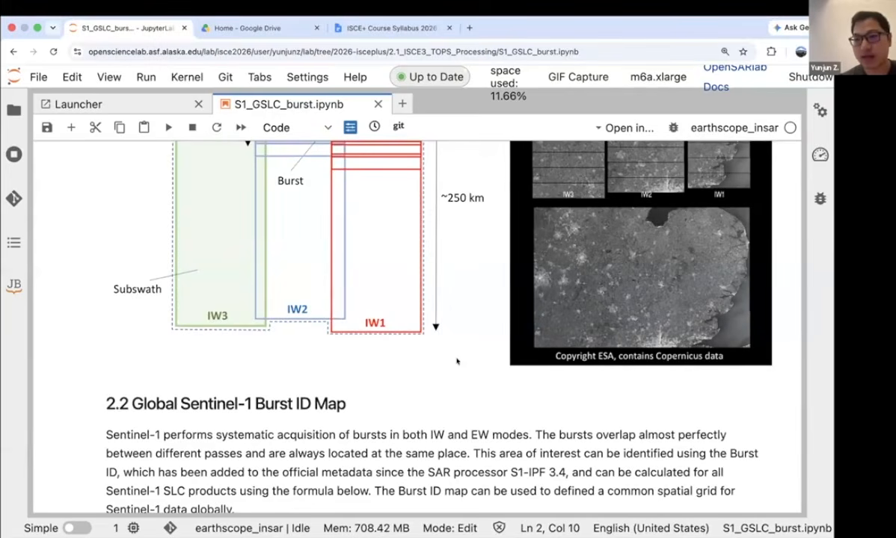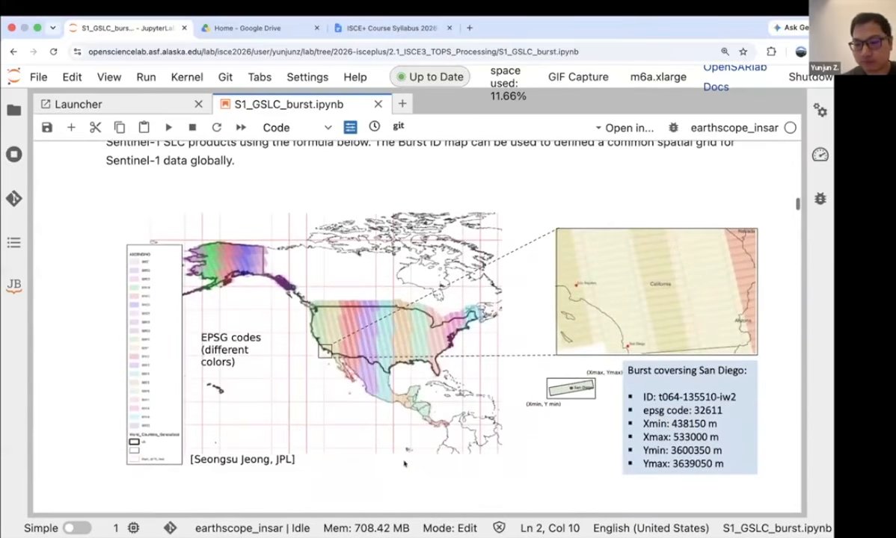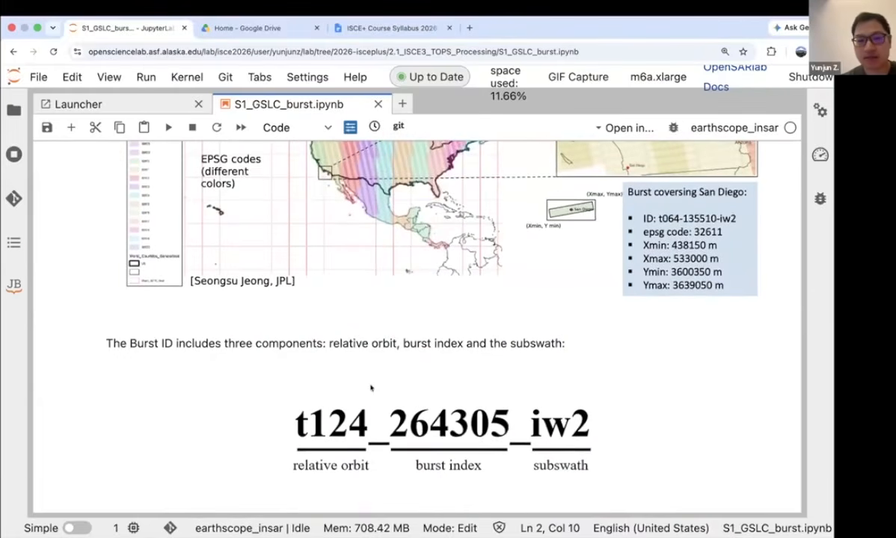So the ID is stable through time. As you can imagine, this burst ID is a formula that looks like this. There are three components. One is the relative orbit.